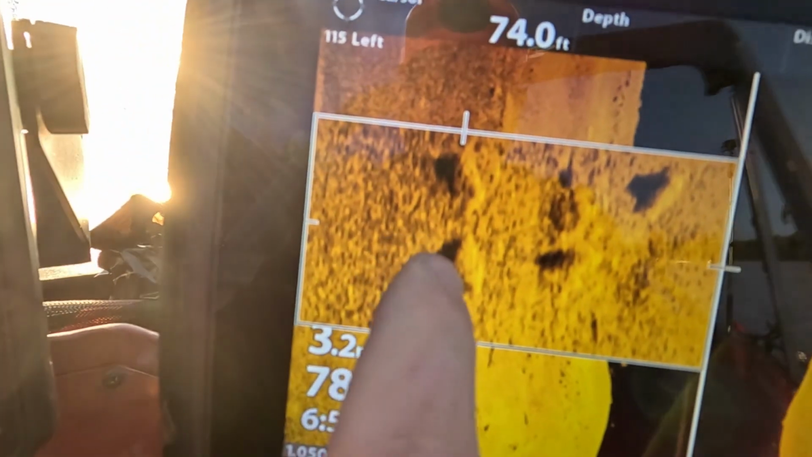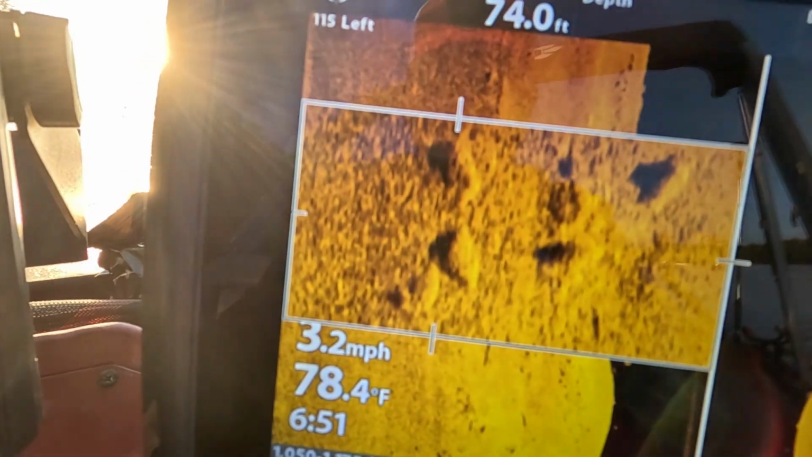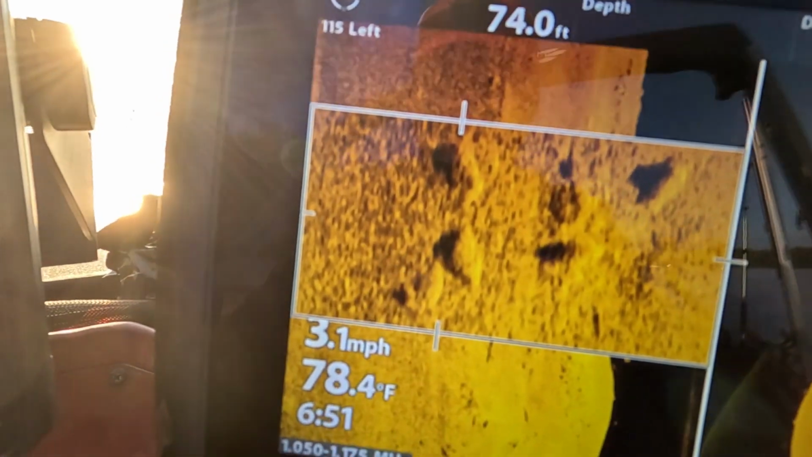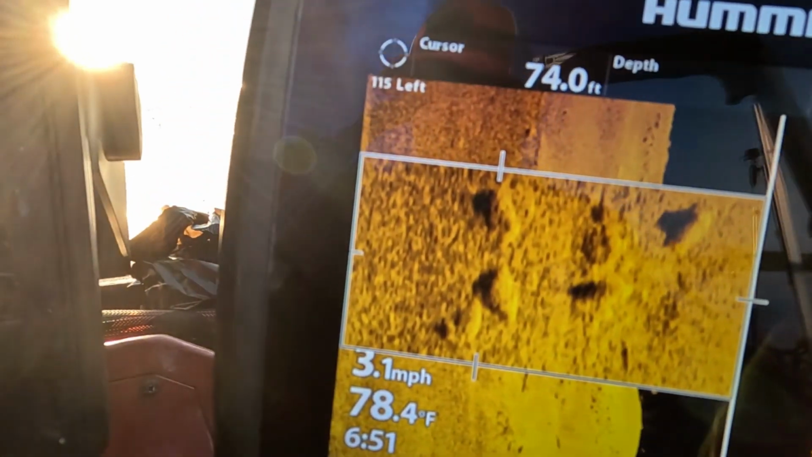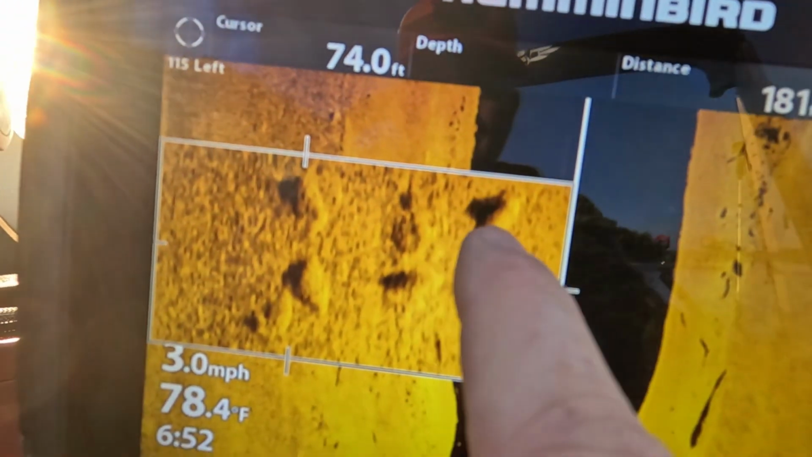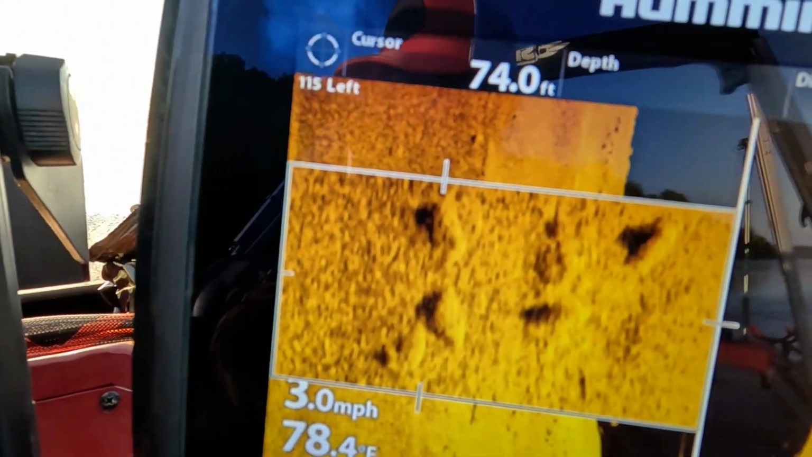Now you can see the separation between the arch and the shadow, or the white sharp mark and the shadow. Now if there was no separation, those would be like rocks or something. Like this one here, that kind of looks like a rock to me, but that to me screams catfish.